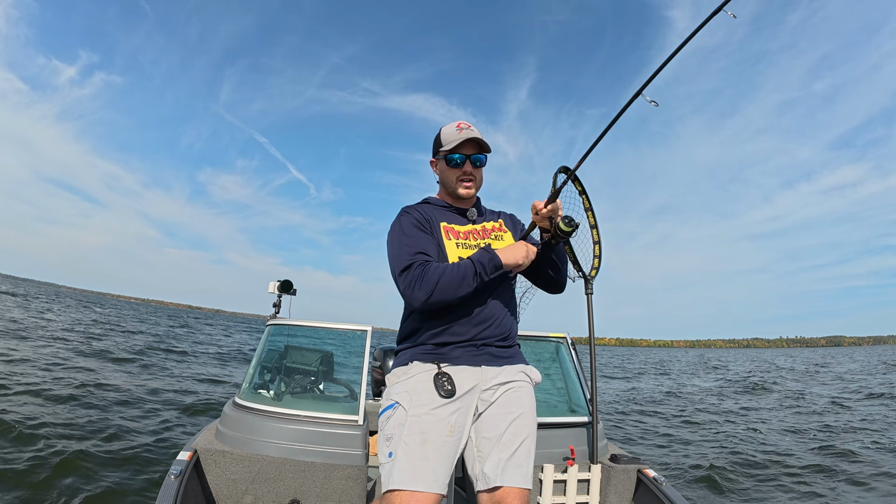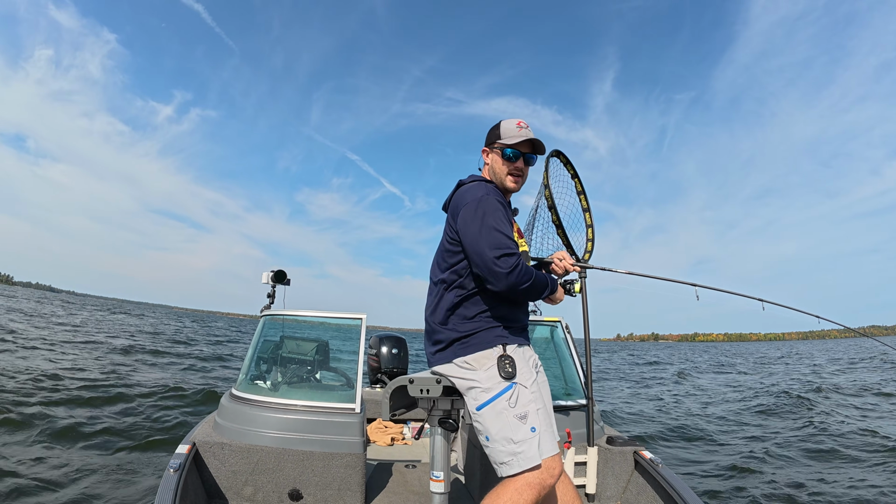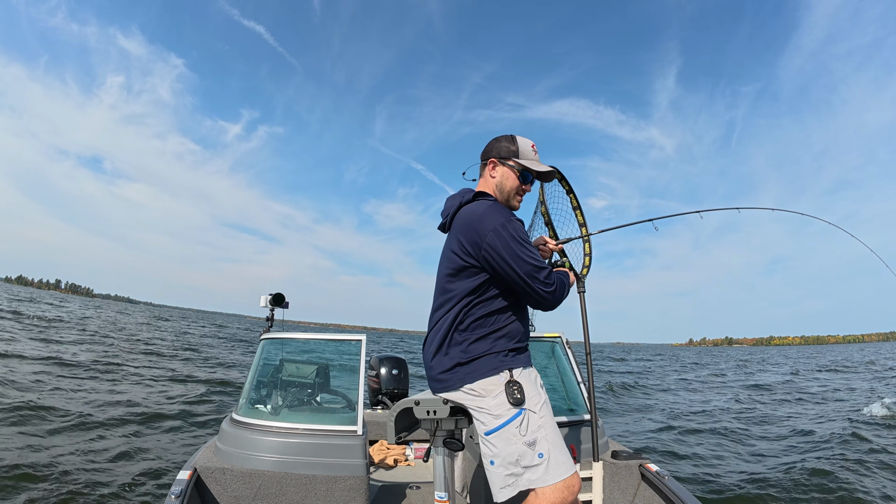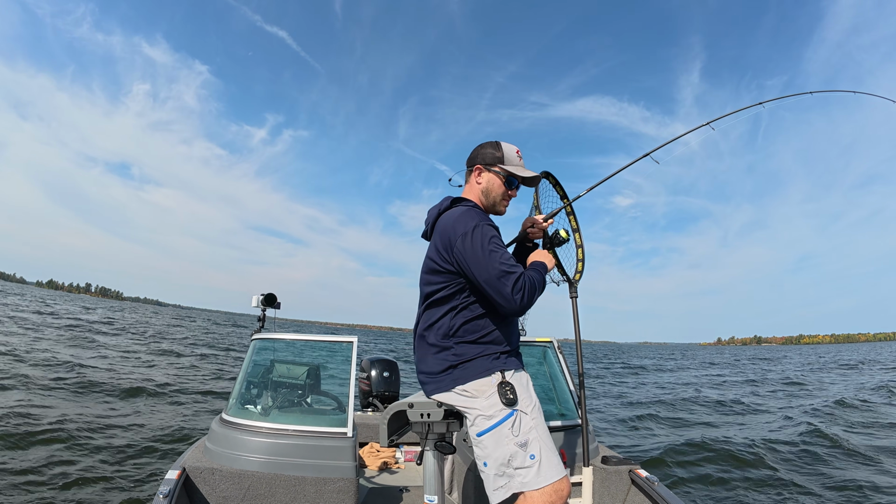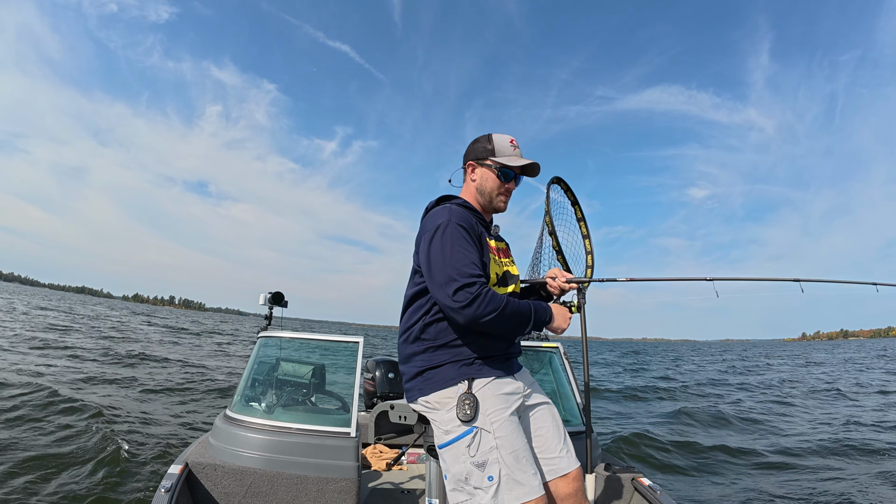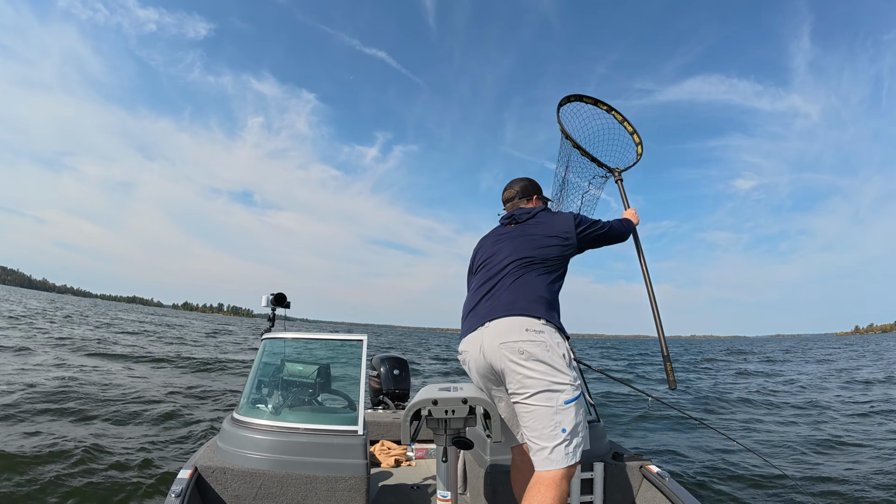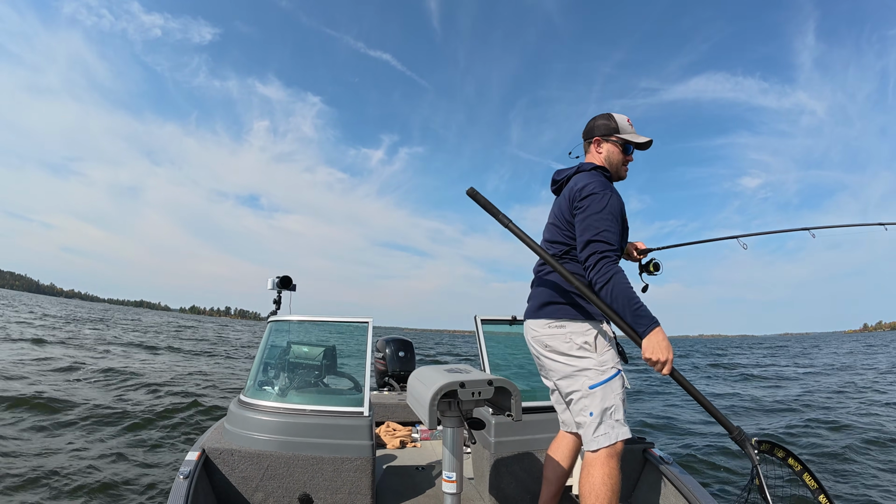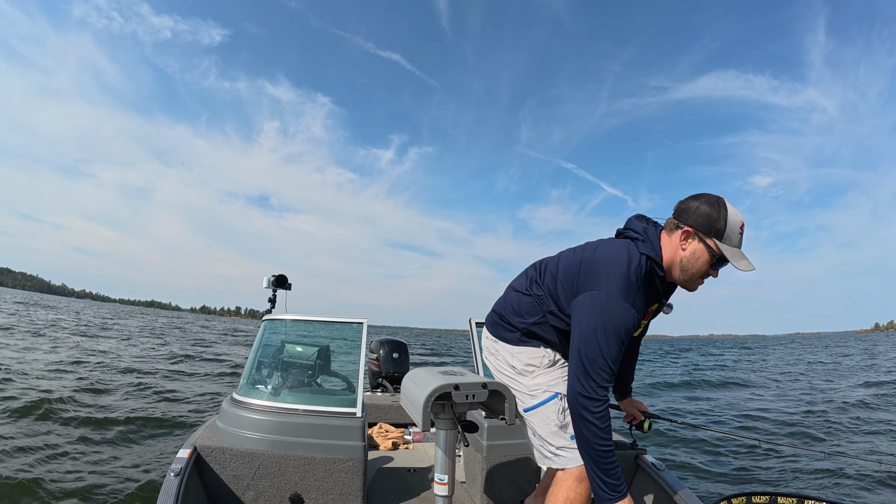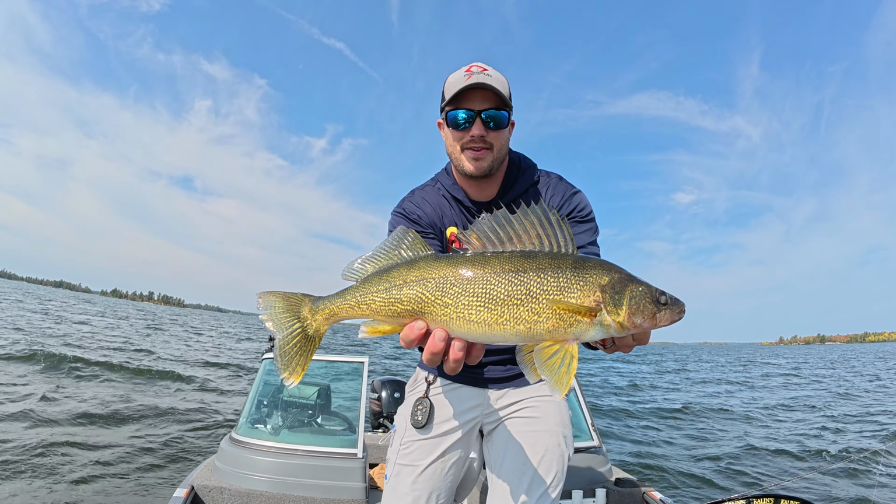So again, worked over top of that smaller hump, just wasn't seeing as many fish. So got to this little deeper edge of the flat. This is starting to feel pikey. Found some more fish suspended. Nope, it's a walleye. It's a walleye. Not super big, so I'll just show that one off here.